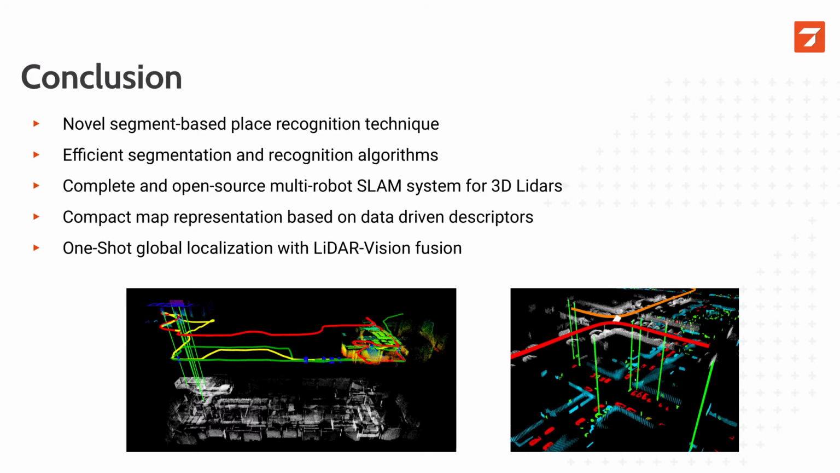To conclude, we have presented a new approach to the place recognition problem, which is based on the extraction and description of segments. After this, we improved the efficiency of this first method, which allowed us to process in real time the data from 5 Velodyne sensors. We brought all of this together in a multi-robot SLAM system, which we also made open source.